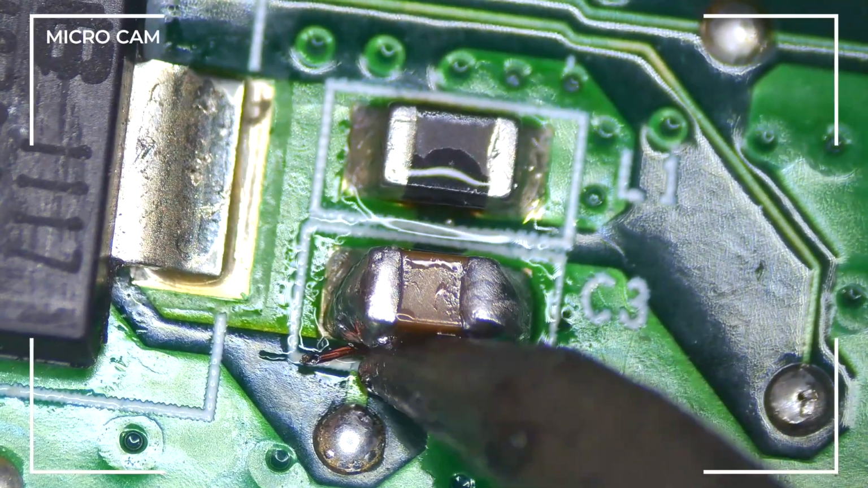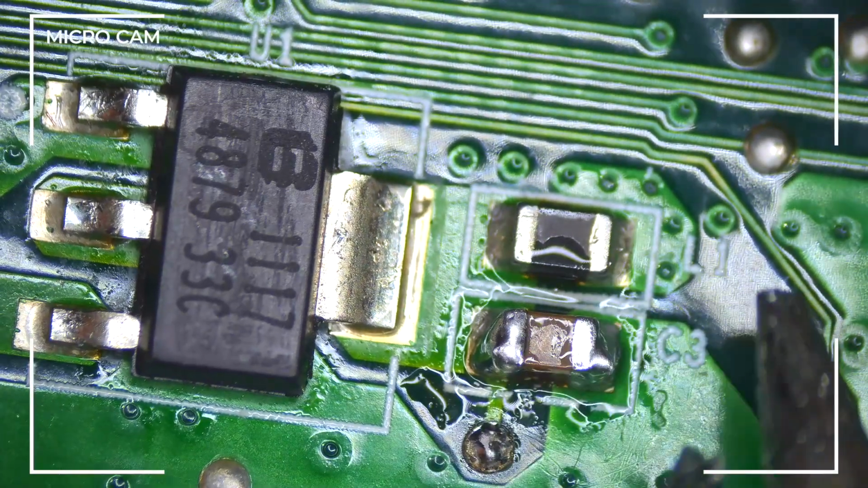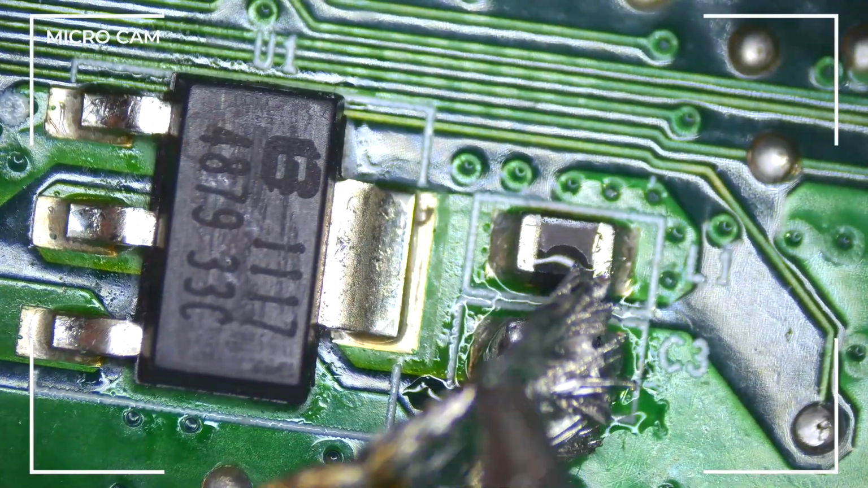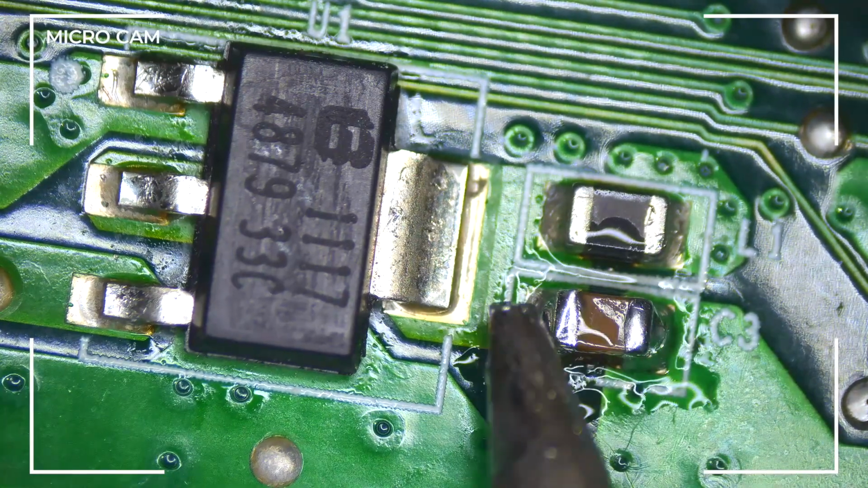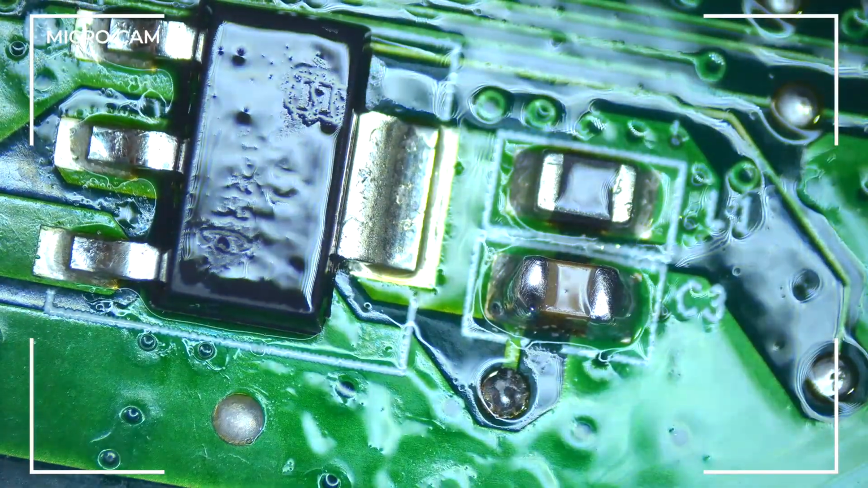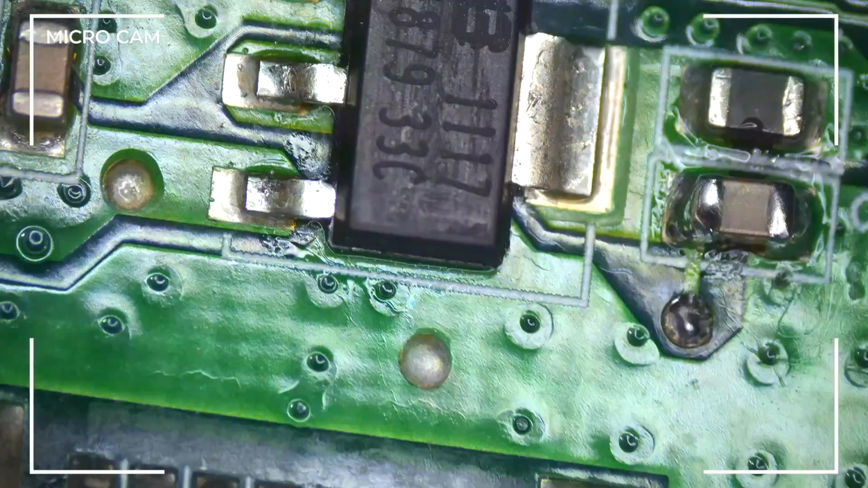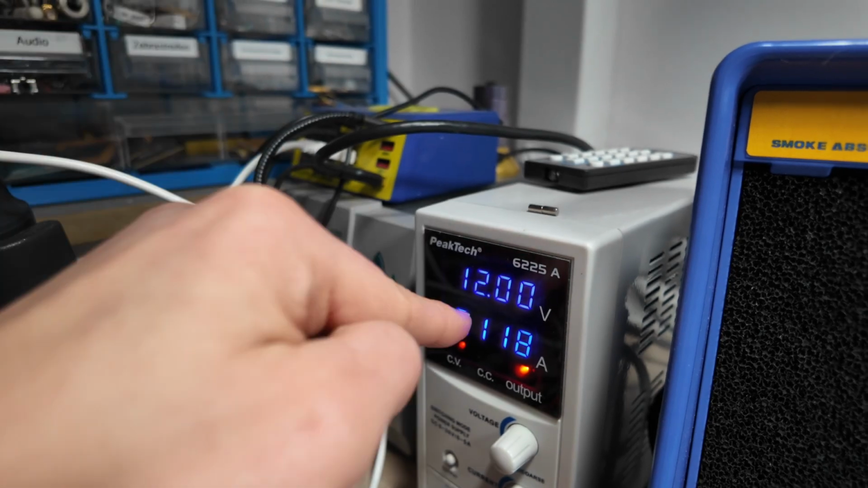And yes, I still disable the power lab supply. Don't do that when you have power on the board, otherwise you will short something out. So let's clean it up. Yeah, it's not the best job in the world, but just for showing, that is definitely good enough. So, okay, we remove the short, so let's power it again, and you see exactly that it's behaving